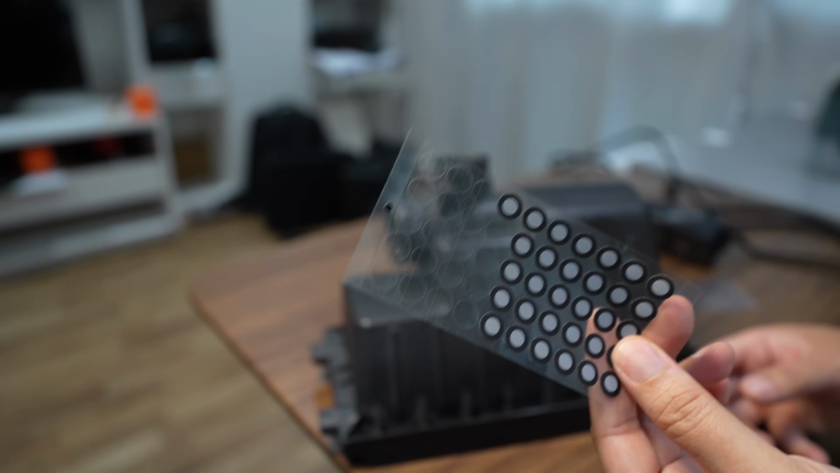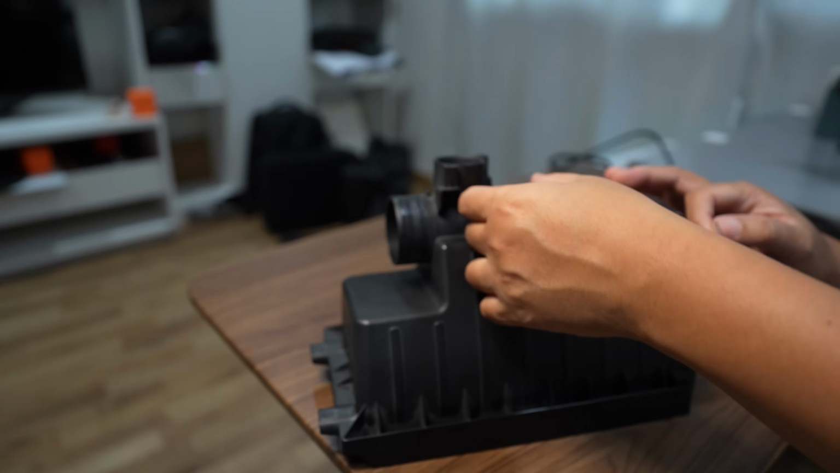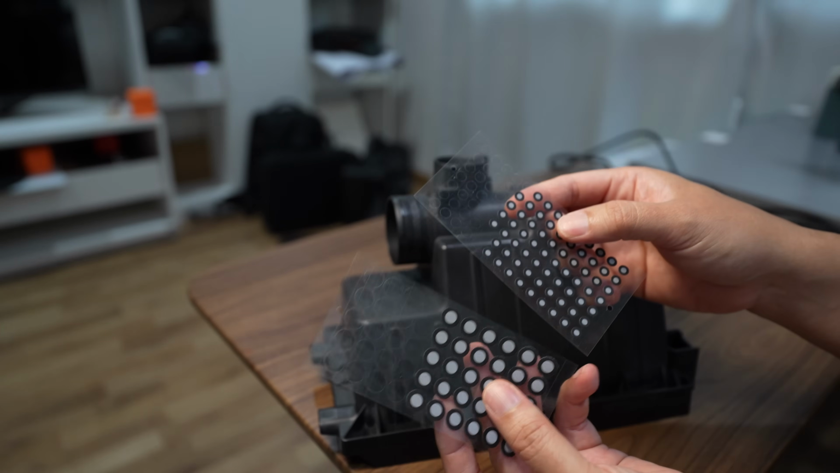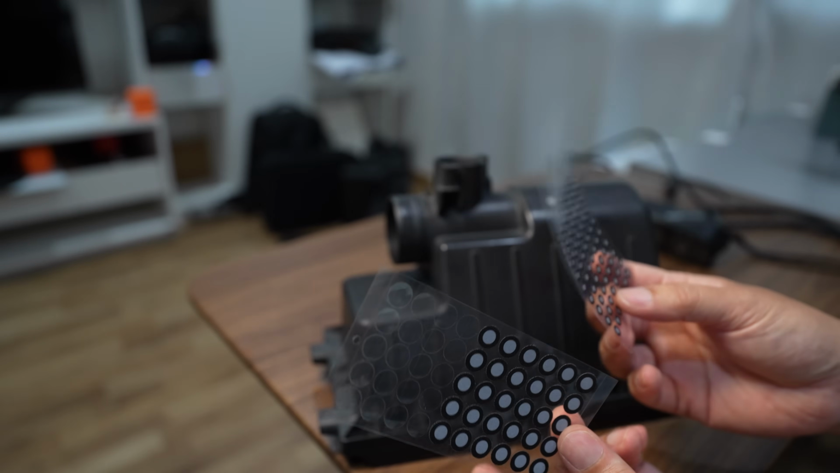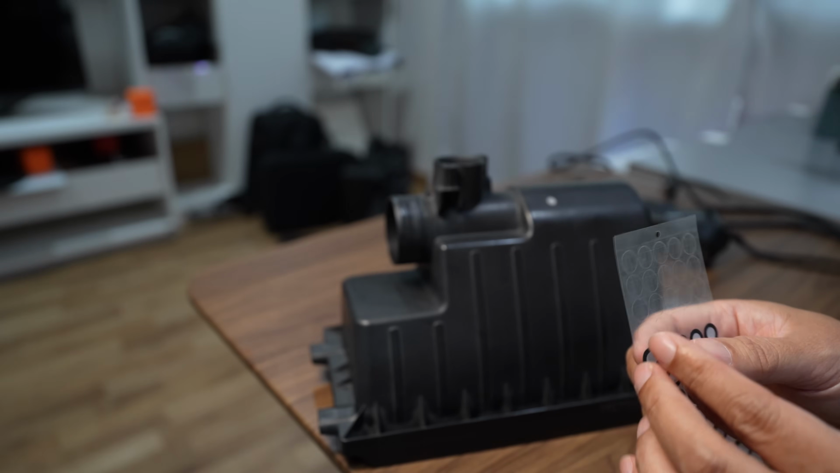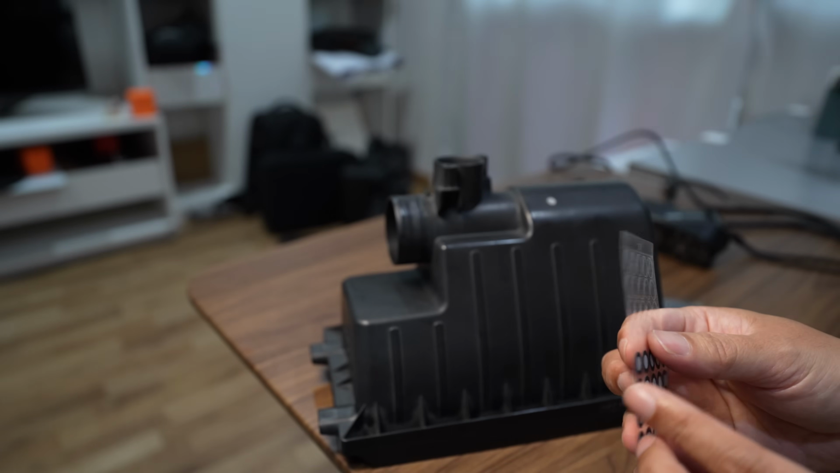Okay, first step, I will apply the sticker markers. There are two sizes, 6mm and 3mm. They are both reflective markers. I think they give you about 20 sheets. I personally bought them from AliExpress. It's cheaper than the Creality store.